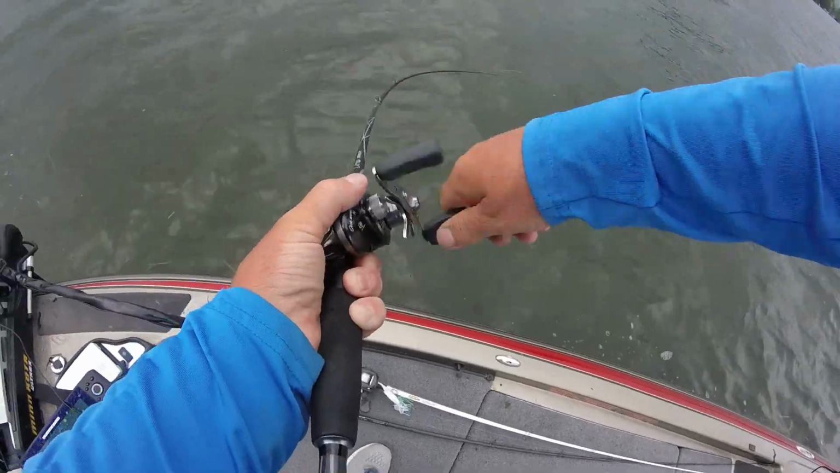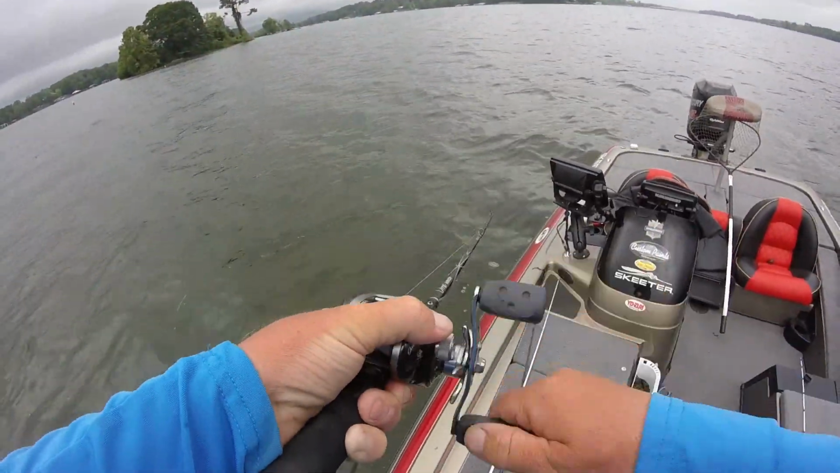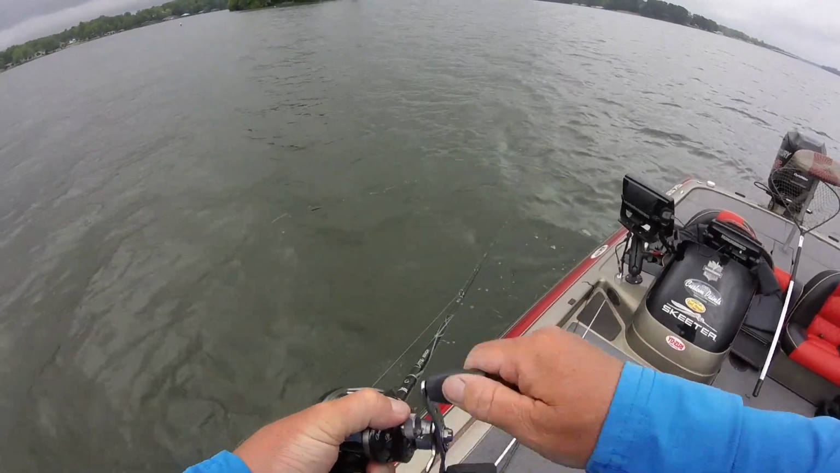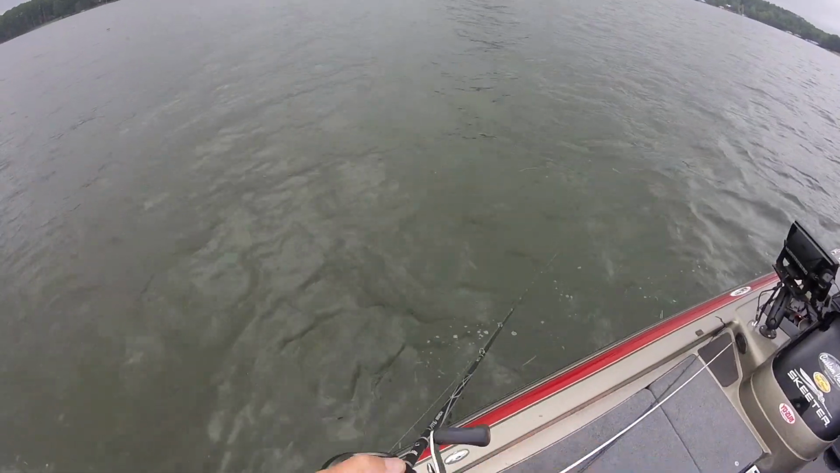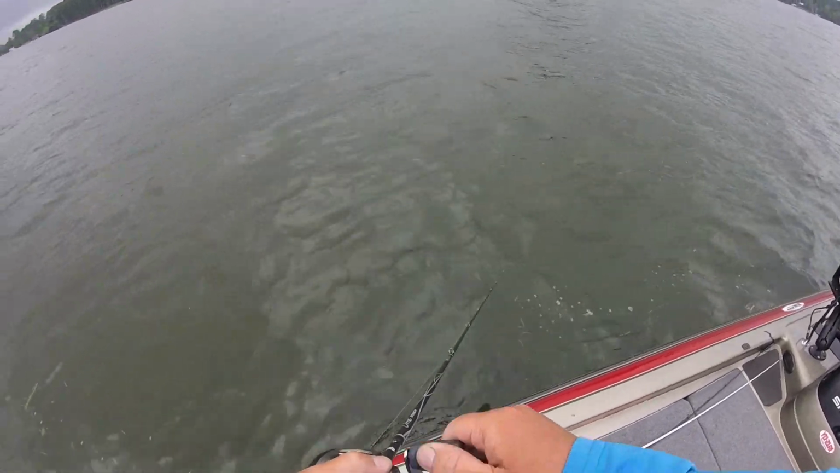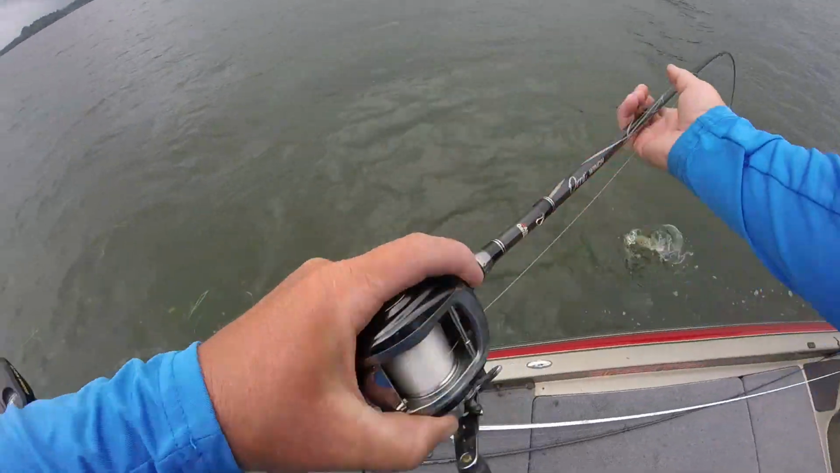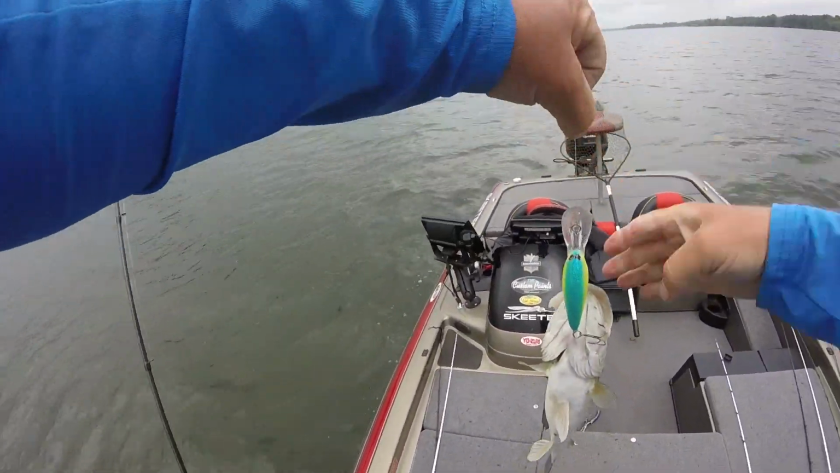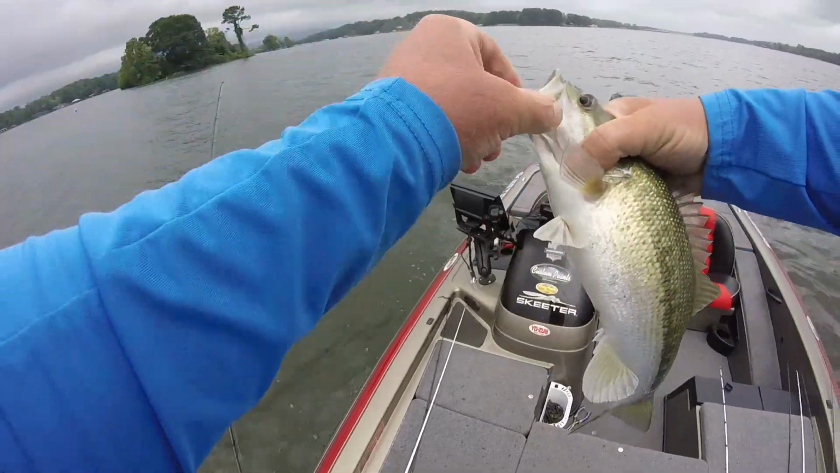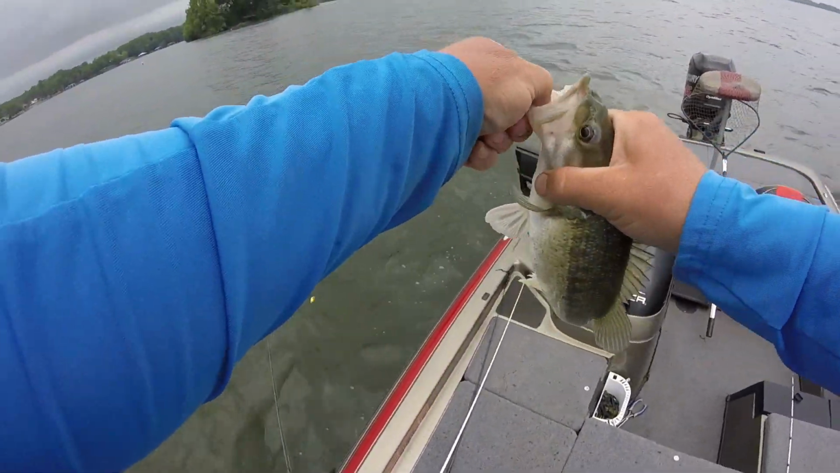I believe that's what we're looking for. Yep, that's what we're looking for right there. That's right, right where I scanned them. That's a spot. Pretty little spot.